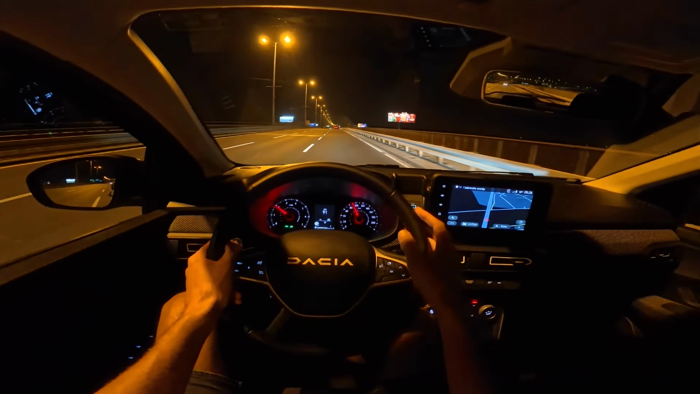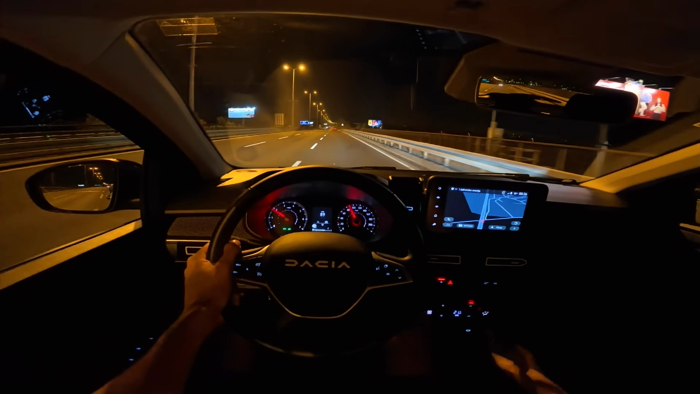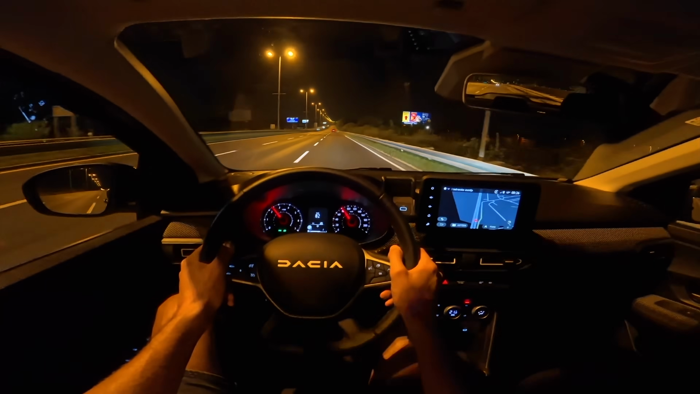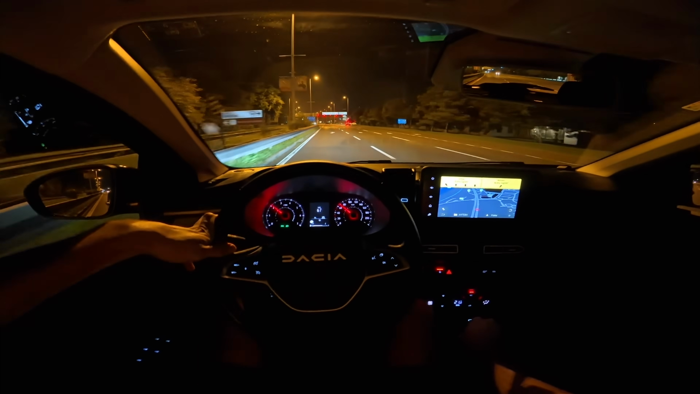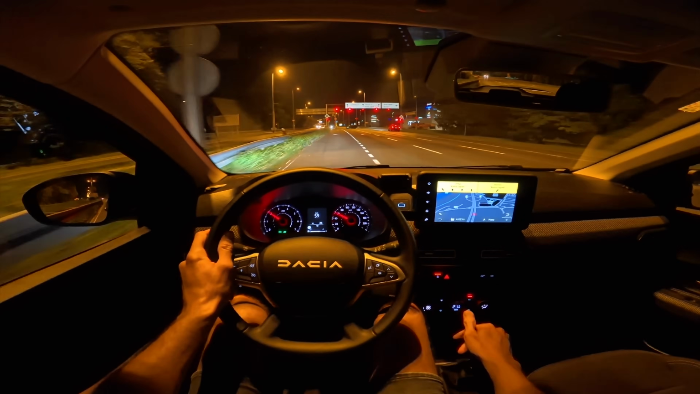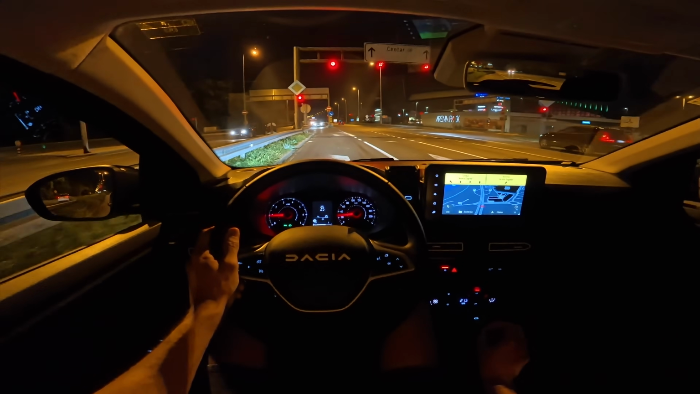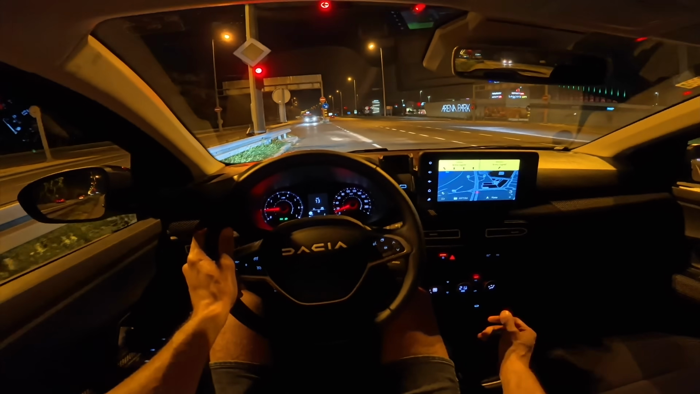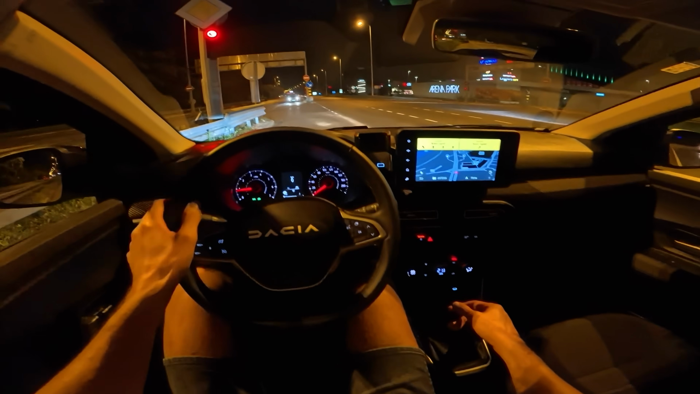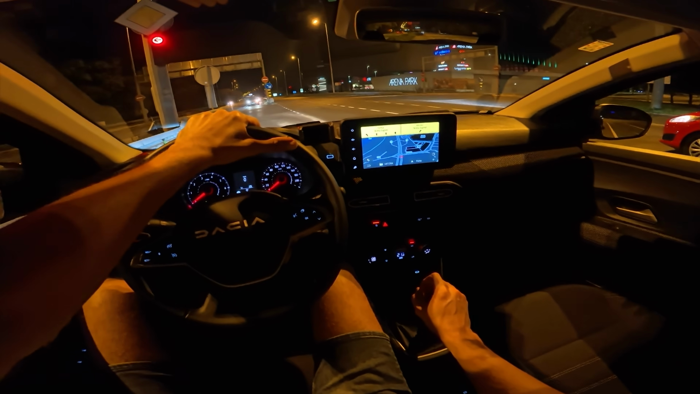Now this is a smooth patch of asphalt and the car just glides. Now, I think these really are upgraded seats because my bottom is not hurting, and I've spent almost 2 hours in the car, believe it or not, although I am missing the lumbar support.